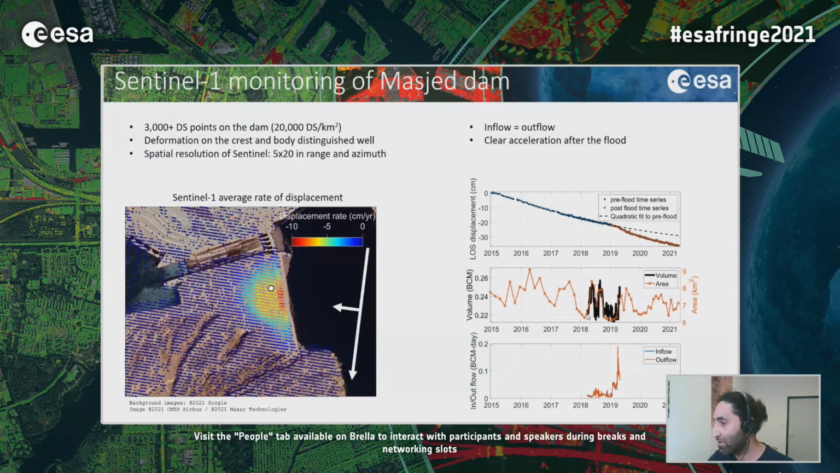So looking at the volume and area, we see that this acceleration is correlated with the increase in the volume, but this level of volume is not that surprising for Masjid Soliman. In previous years, we had higher volumes, but the main reason for this acceleration is probably that we had the volume increase over a very short course of time.